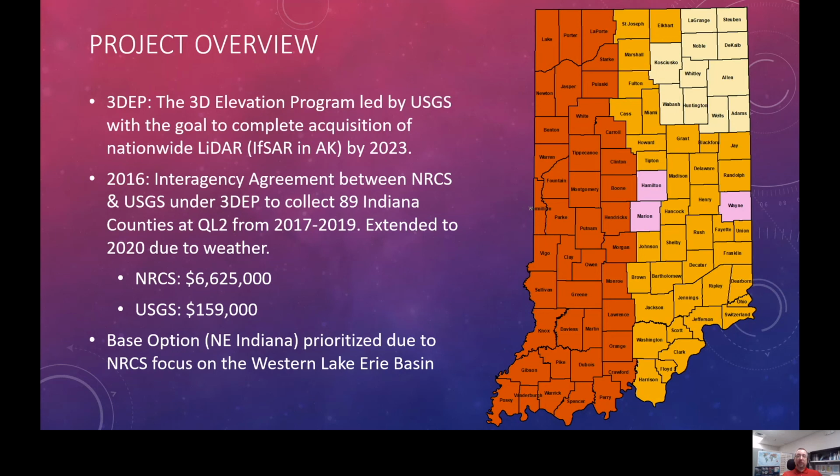NRCS funded approximately $6.6 million into the project, with USGS contributing $159,000 to complete coverage for 89 counties in Indiana, shown here. The counties in pink were doing their own 3DEP projects already to upgrade the vintage and quality of their data in 2016 at the same time as this other planning took place, and were managed separately by those counties. However, they were 3DEP projects and they were completed.